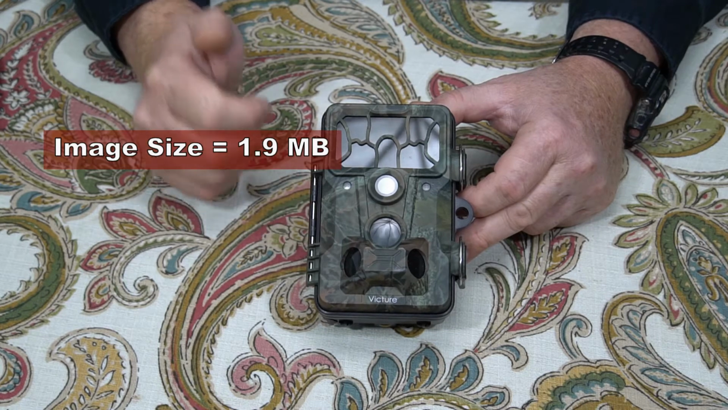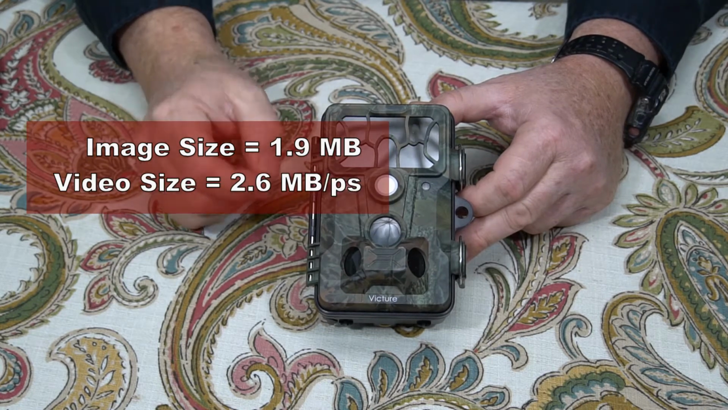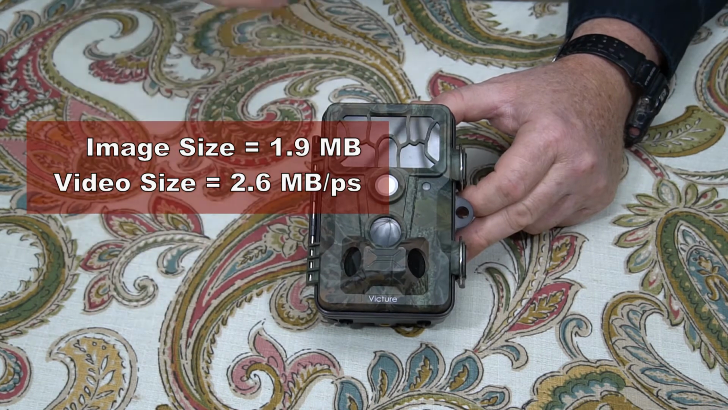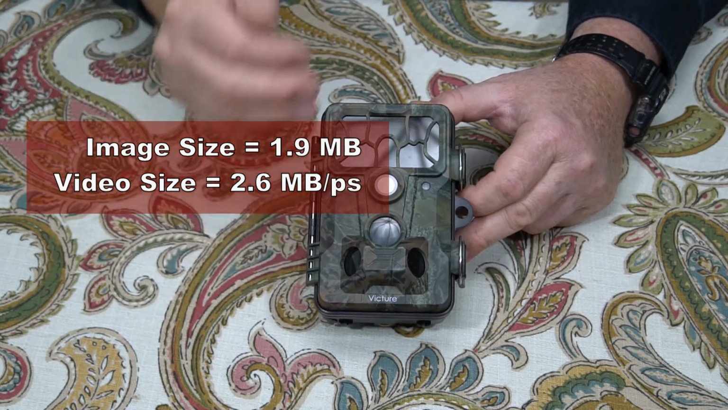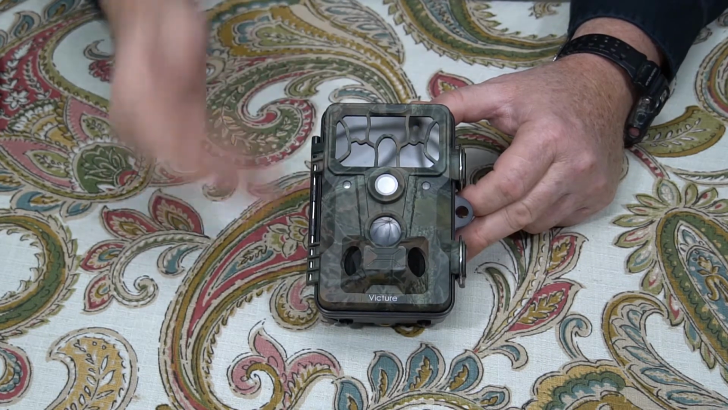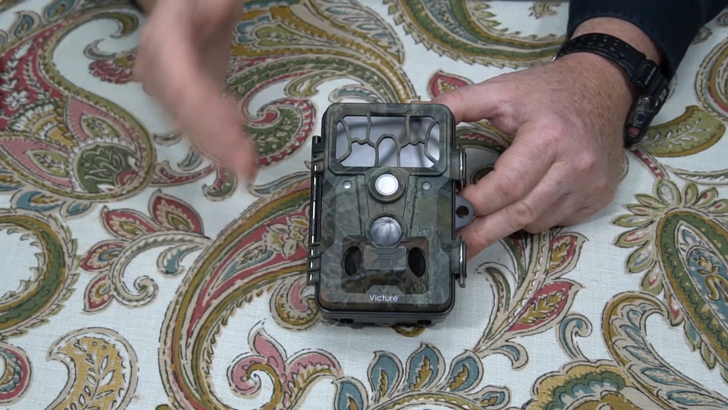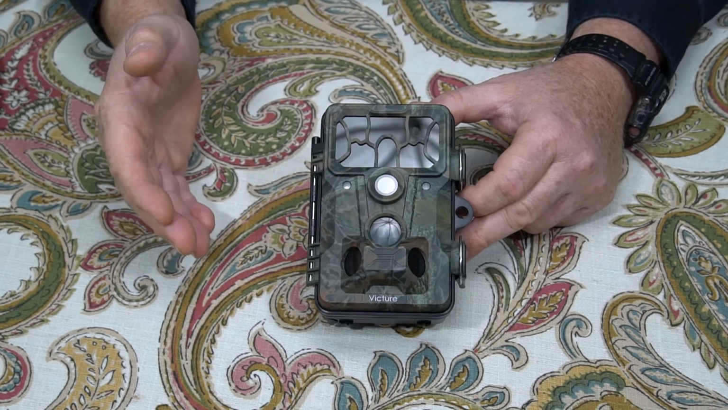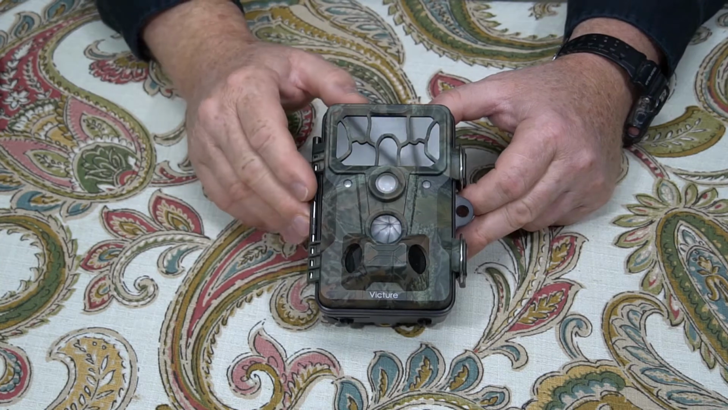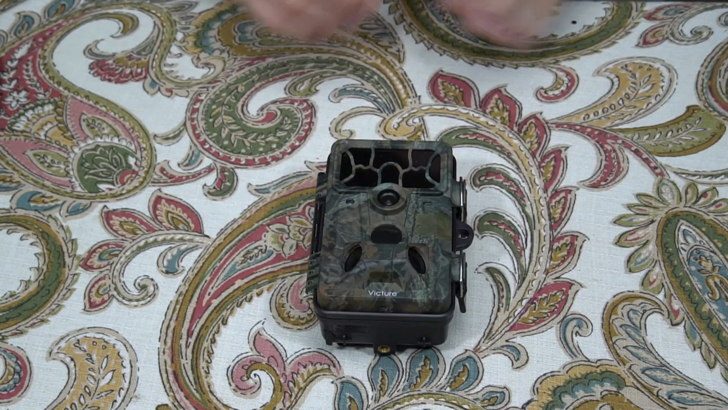Videos were 2.6 megabytes per second. That's a little high compared to some other cameras, but it does say it's 20 megapixels. So if it's better video quality, then it's worth that data. If it's not as good a video quality, then we're just wasting a lot of data for no reason. And that has to do with the lens and the sensor and the writing software. All right, so that's the data that we have there.